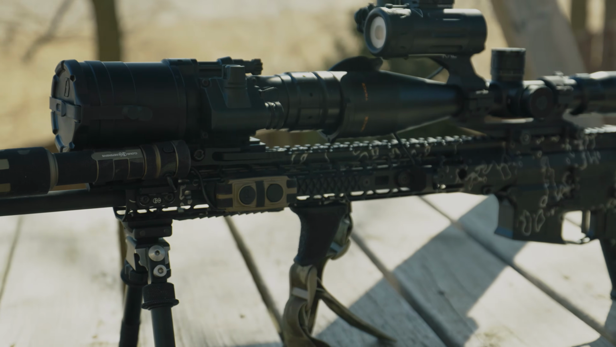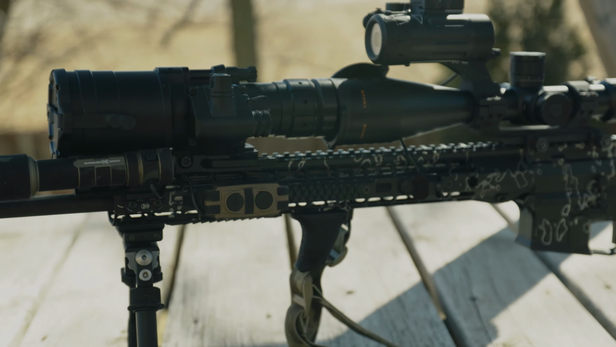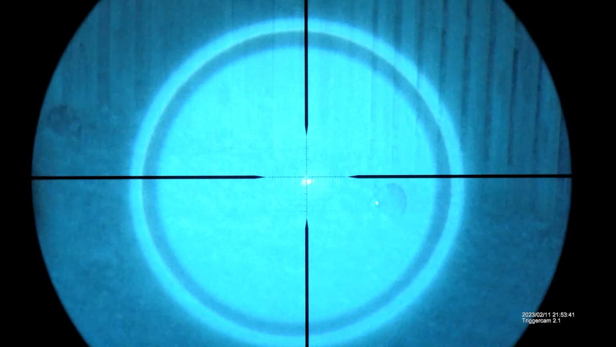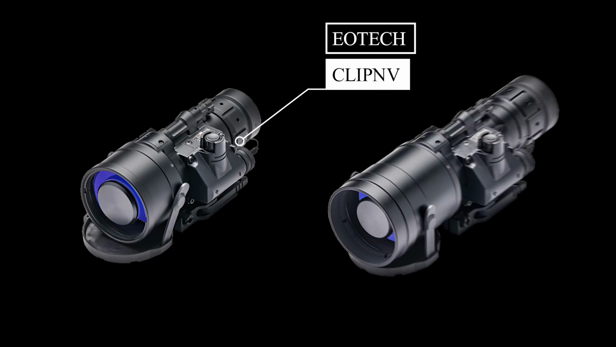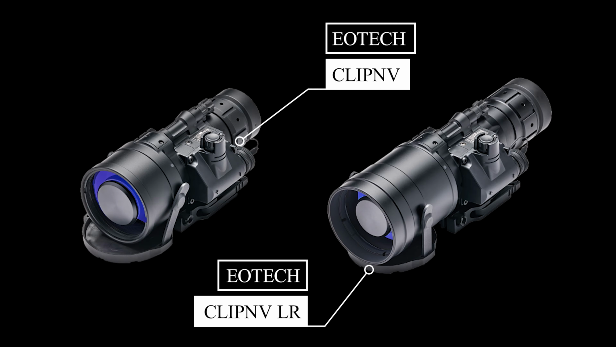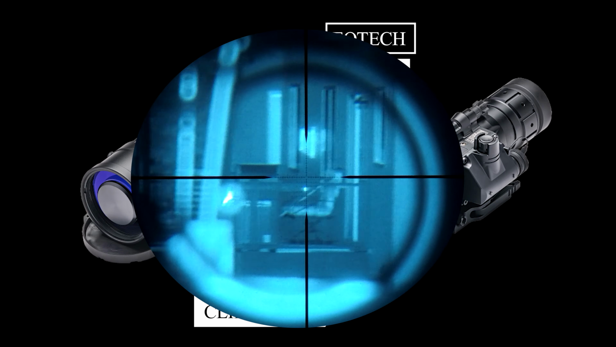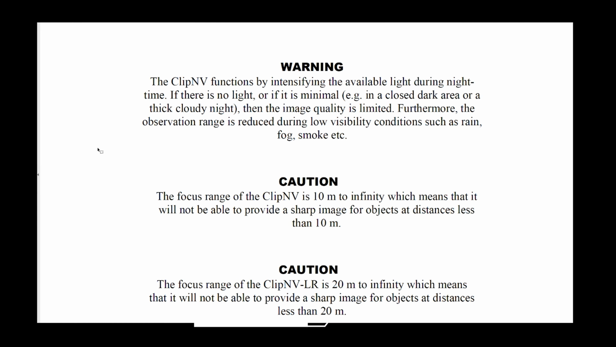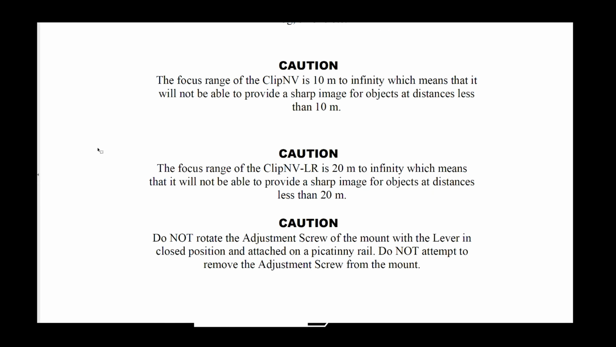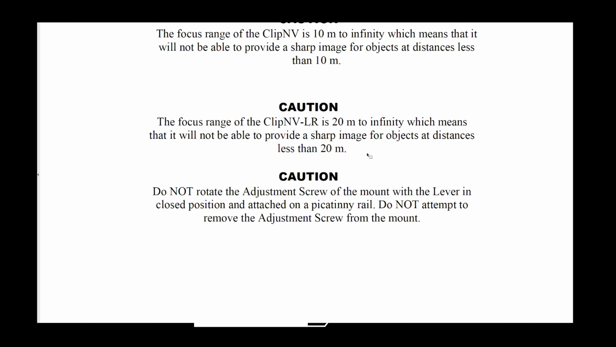The Clip-On NV is a tier of night vision clip-on optics that connects into your scope to give the user night vision functionality to their own scope or current optic system. There are currently two different optics, the Clip-On NV and the Clip-On NVLR. The LR stands for long range and gives you some additional magnification over the standard Clip-On NV. Additionally, the regular Clip-On NV has a shorter focus and can provide a sharp image at distances less than 10 meters, while the LR can't really focus less than 20 meters.